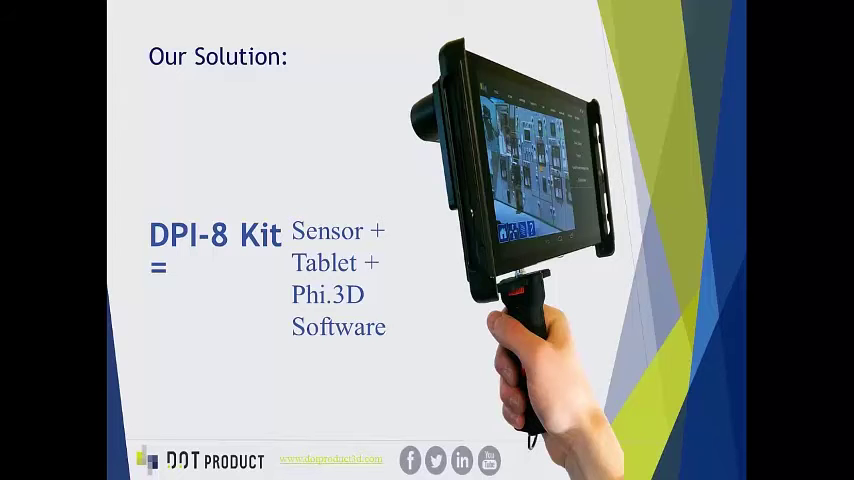This slide outlines it as a component of three parts. The infrared sensor itself on the back, the NVIDIA Shield tablet, which is what's powering everything. It's a standard Android tablet. And the core of what we do, which is the point3D software, which allows for the real-time, accurate color 3D capture that you're going to see today.